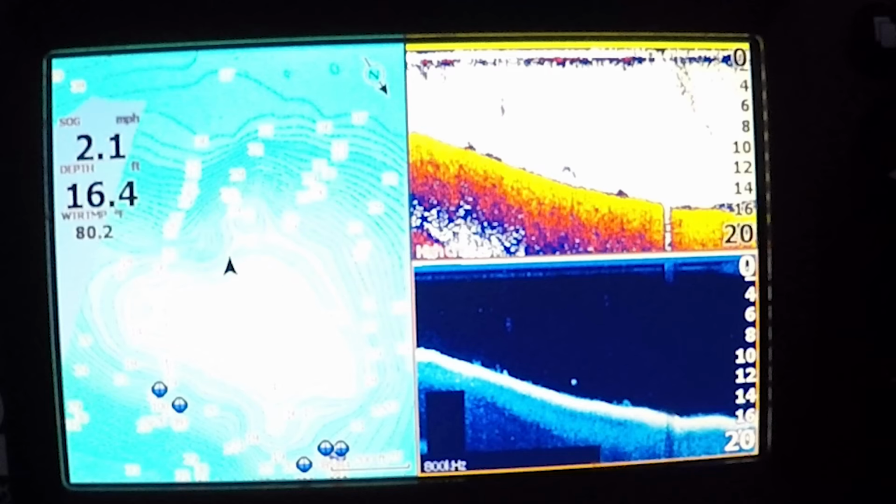All right, I zoomed in again. This one, the 2D is hard to see because it was dusk. It's better to look at the downscan first, and right in the middle at about 12 feet you'll see a little white circle that's suspended just a little bit off the ground.